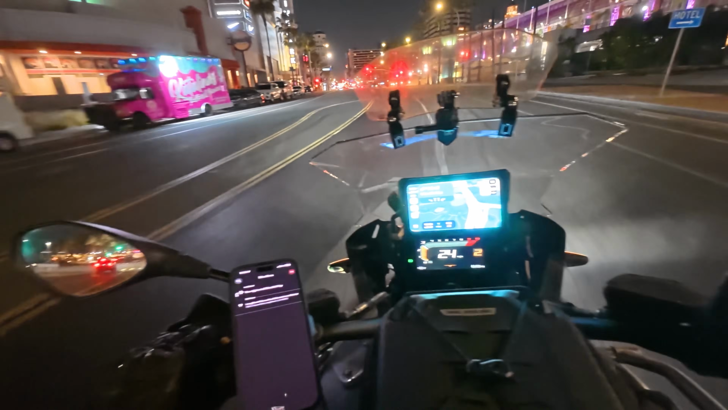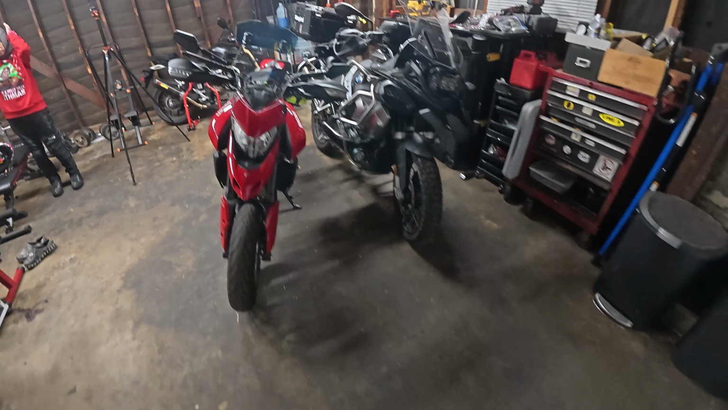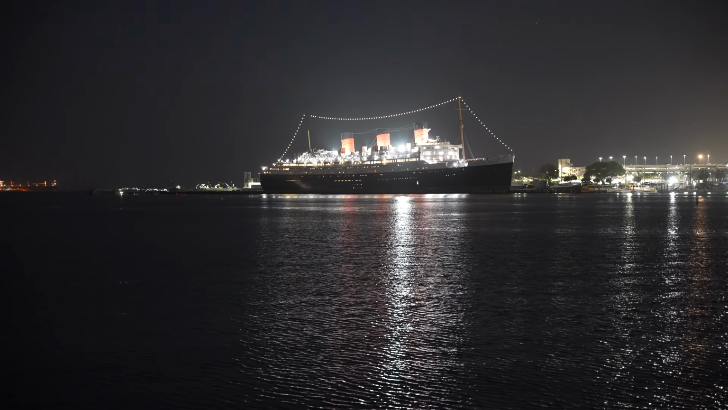Going for another night ride on the BMW 1250 GS Adventure. The goal for tonight is I'm going to actually bring my camera with me, like my big camera. I want to actually get some photos if we can. I know we want to just ride around for a minute, maybe run some errands.